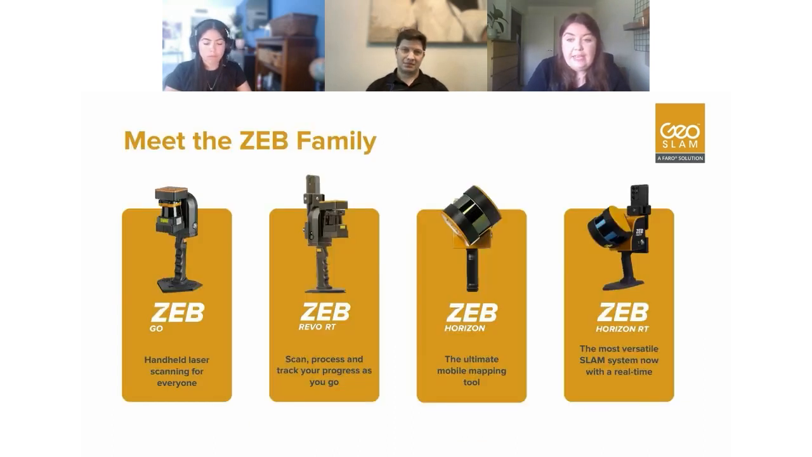And so the ZEB family here, we have the ZEB Go, which is more of an entry-level scanner. This is our cheapest option, but it has a 30-meter range. It's fantastic for indoor mapping. This is very much a handheld laser scanner for everybody. We then have the ZEB Revo RT, and the RT there stands for real time. So this is processing your data as you're walking around. Once you've finished your scan, you will have your full data set, and you're ready to then share that on.